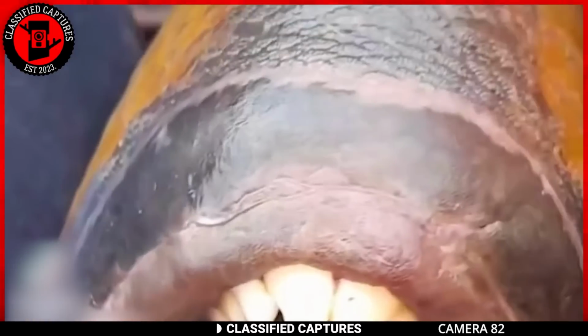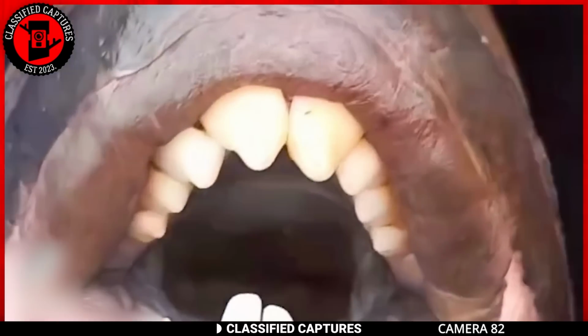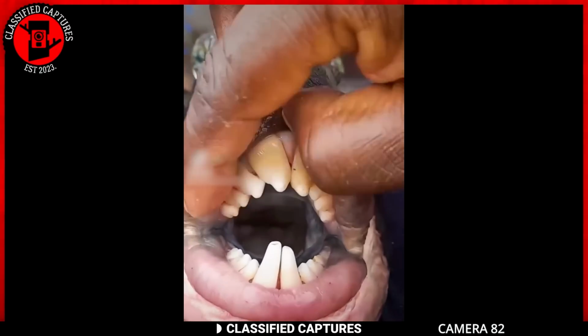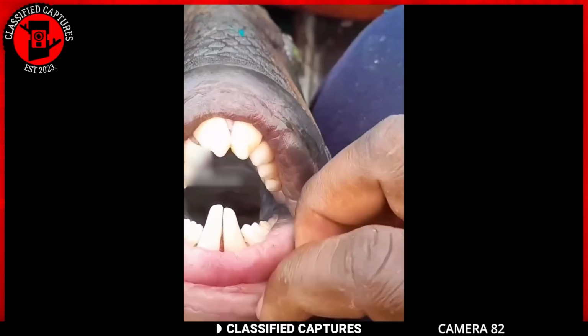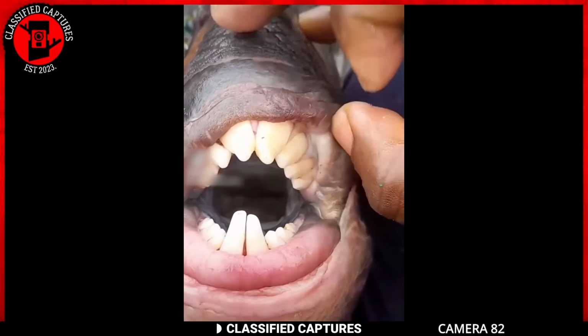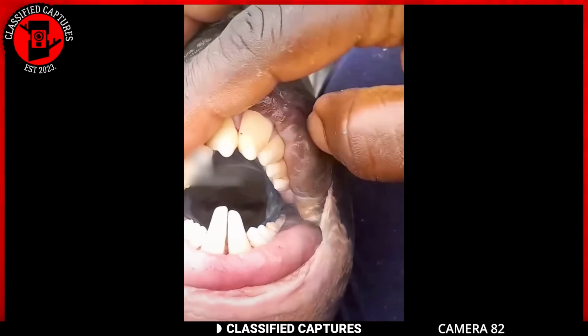Hold on to your fishing rods, folks, because the next catch is quite the head-scratcher. An angler is out on a fishing expedition, and what do they reel in? A fish, a peculiar-looking fish, to be specific. This thing's got teeth that would make your dentist jealous, and get this, lips. Yeah, you heard it right, lips on a fish.